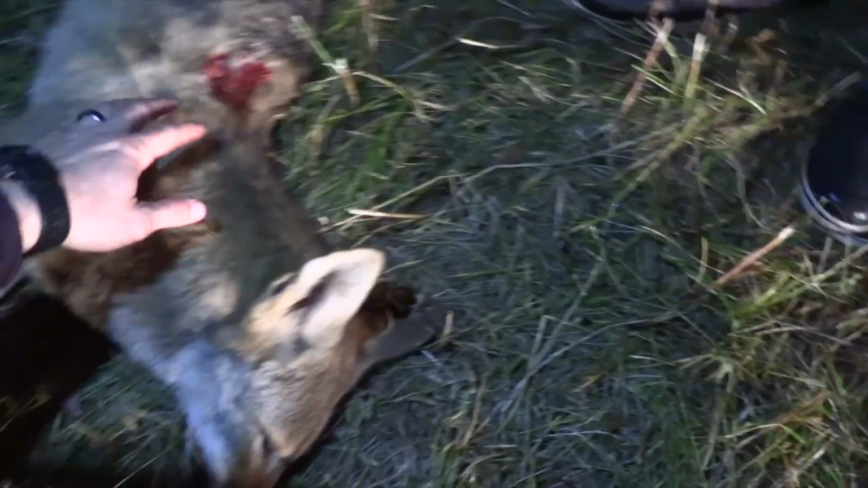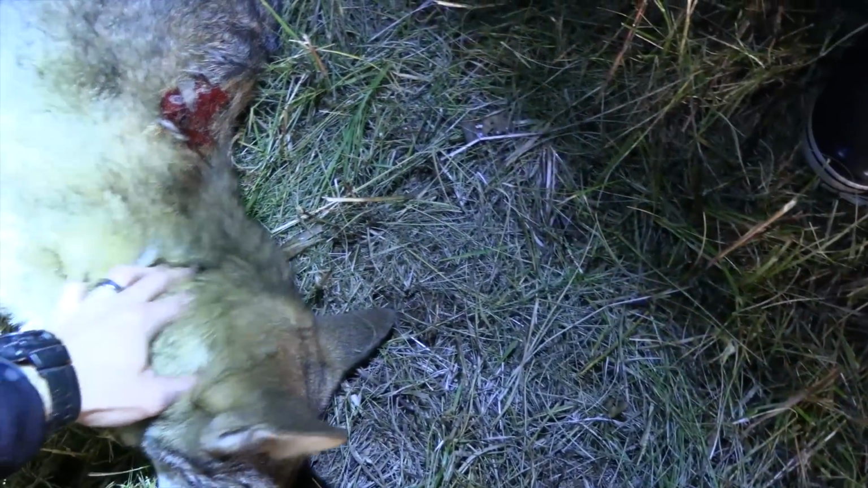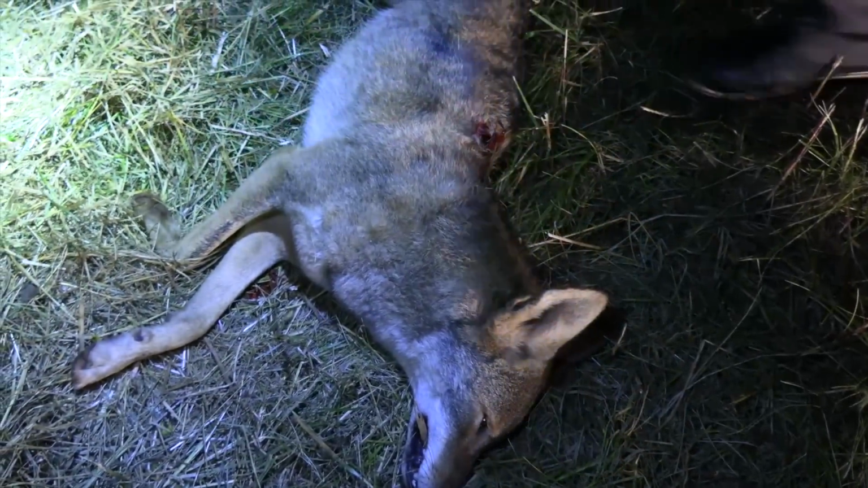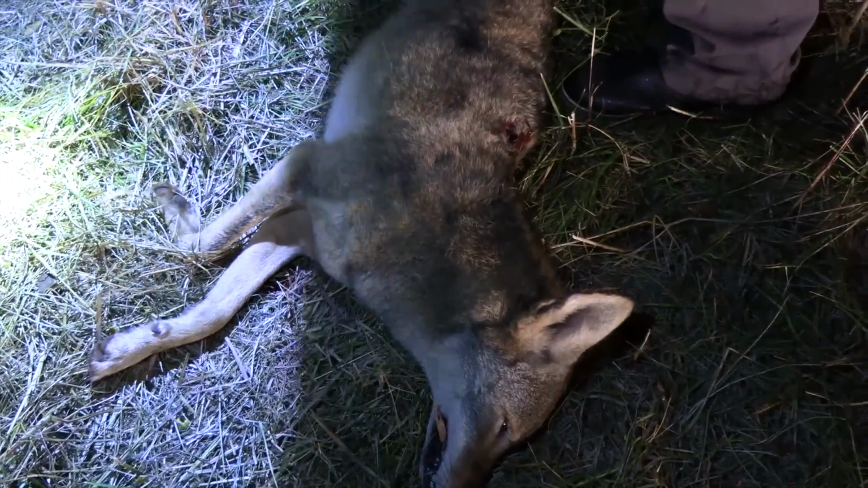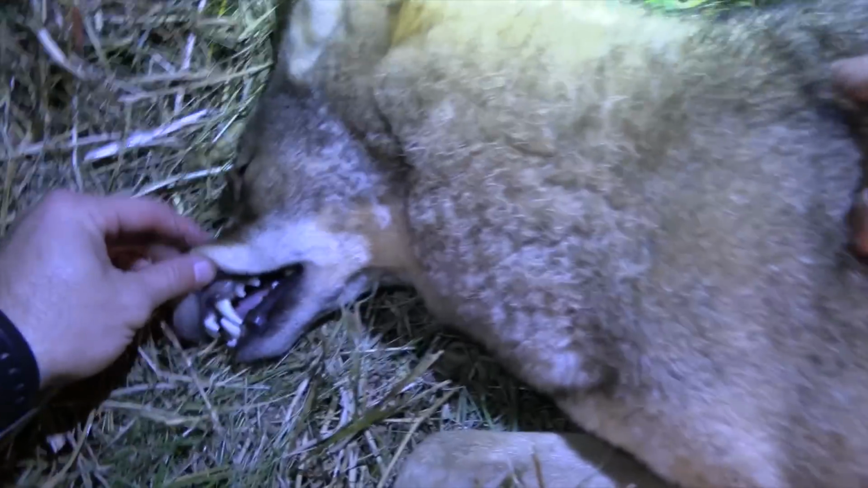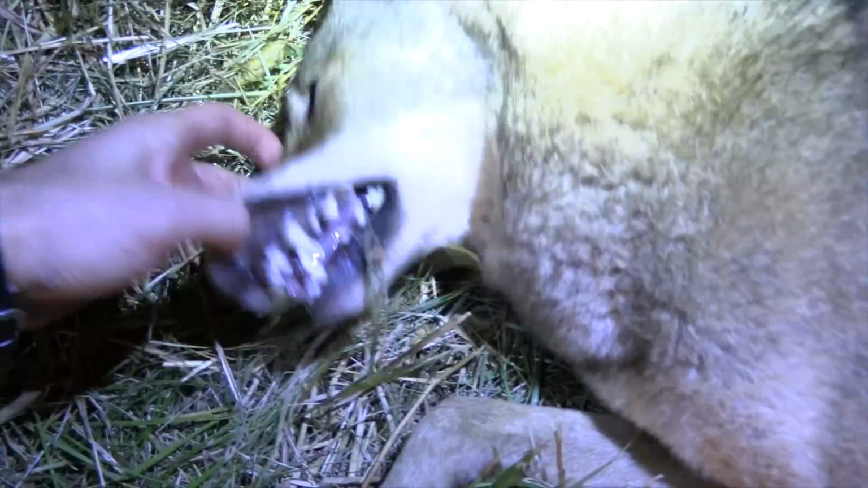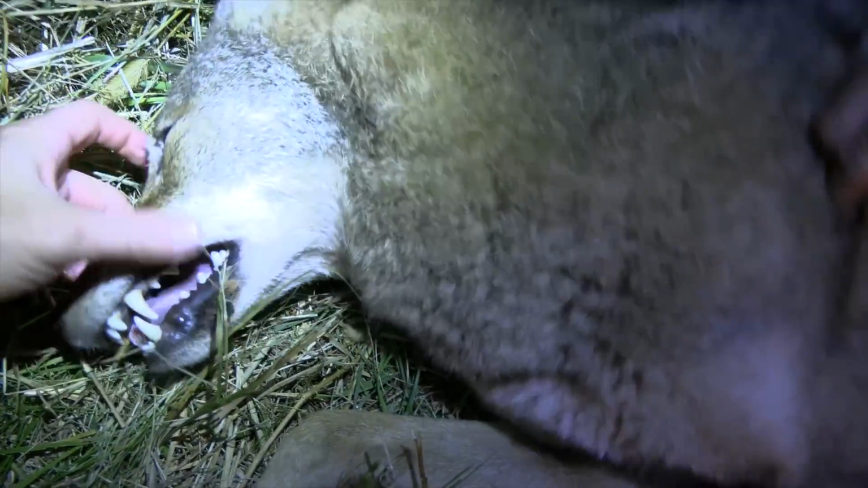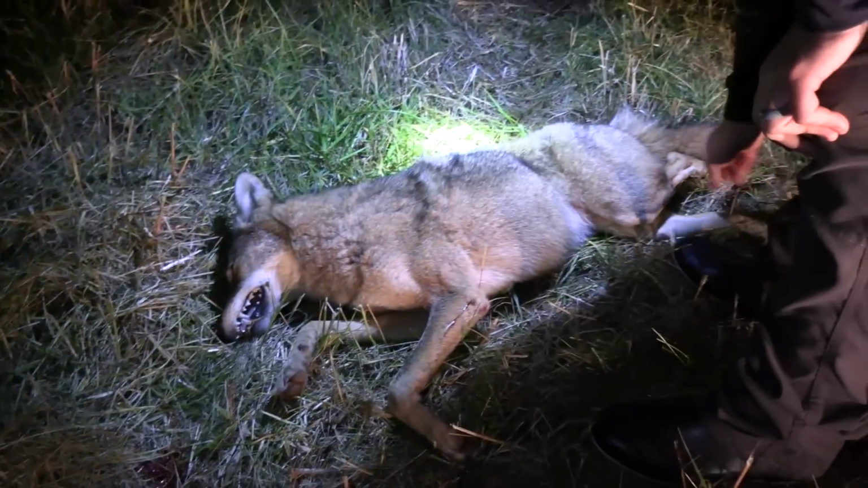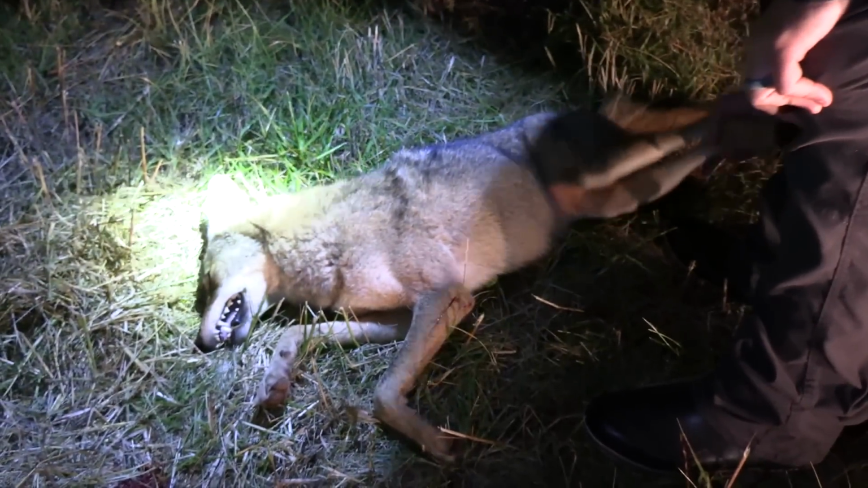Big pretty female. This is one of our better farms that we like to hunt. Easy in, easy out. You gotta love it. Just look at her teeth. Not a pup by no means, probably a 2-year-old dog, if I was a betting man. That's the way we want them to respond.